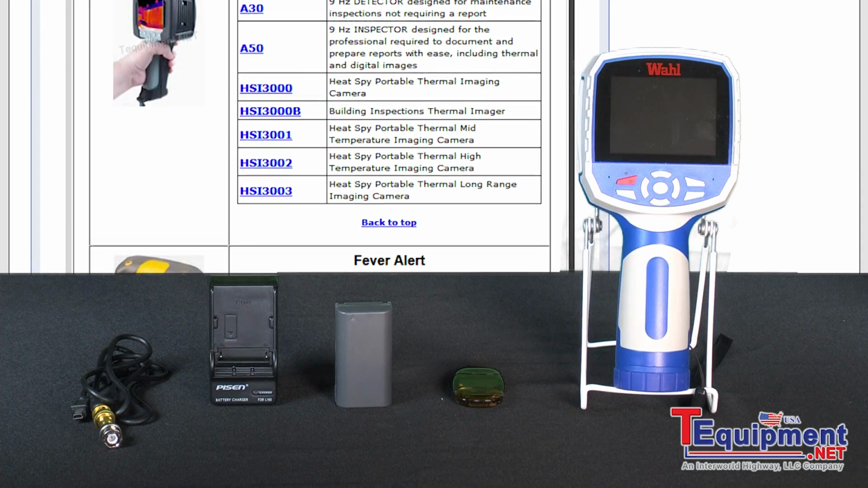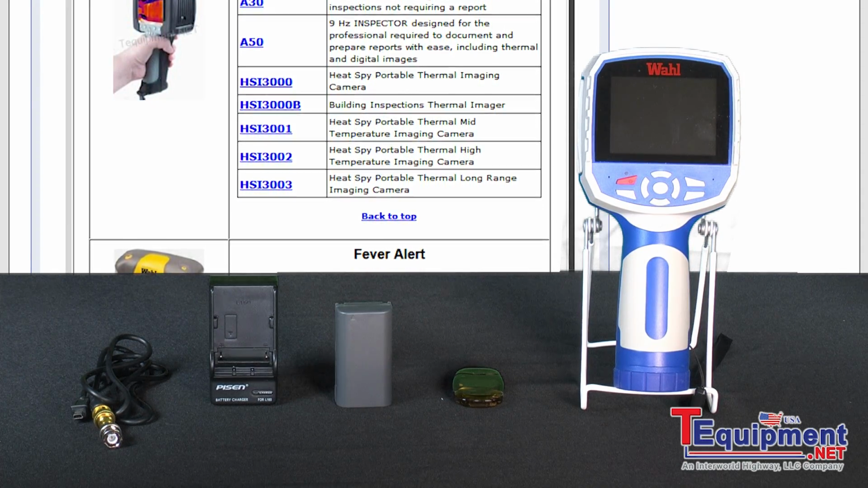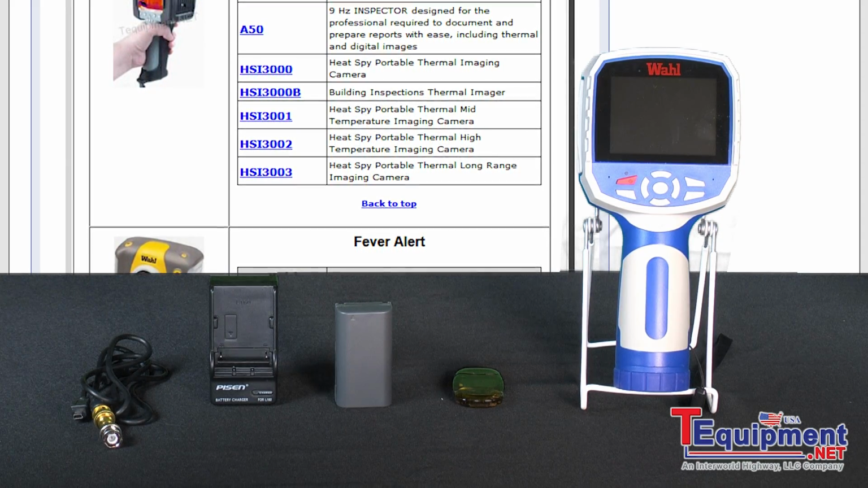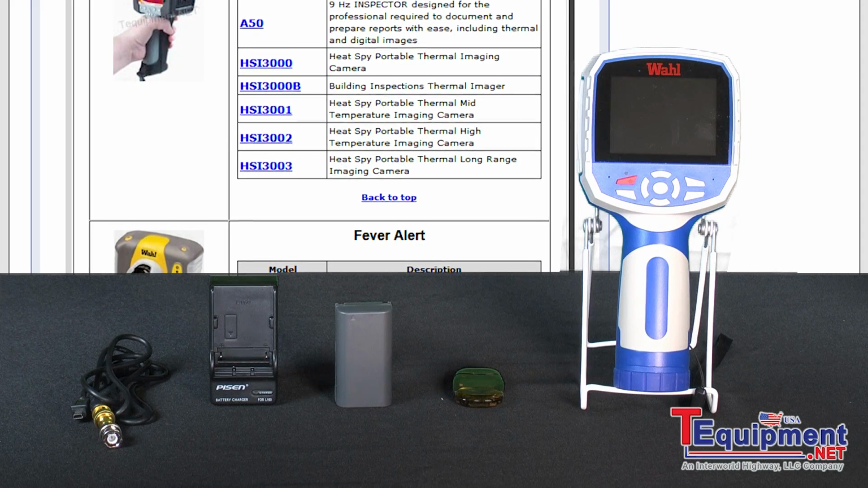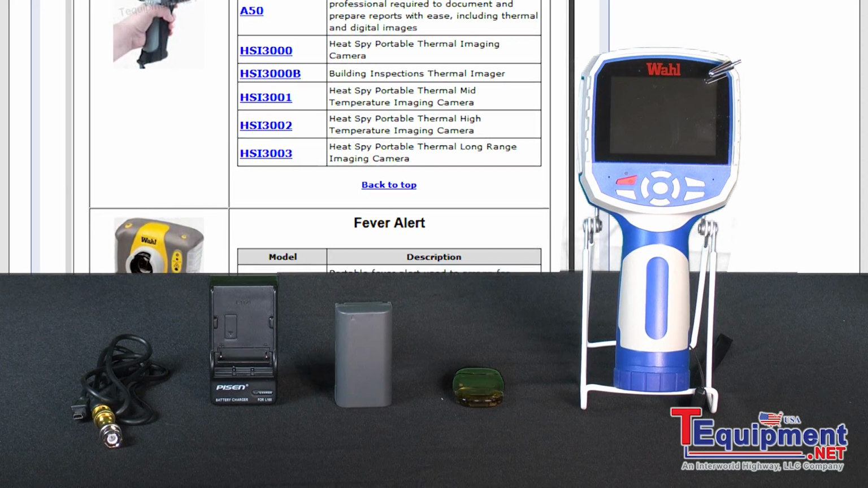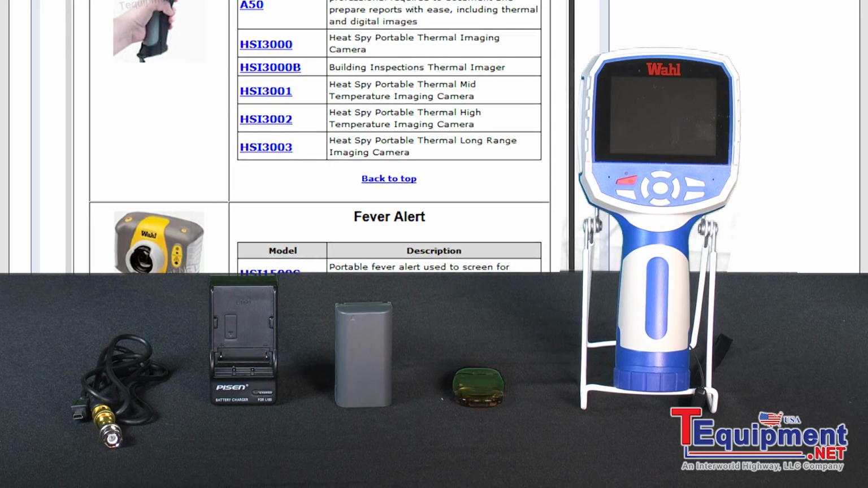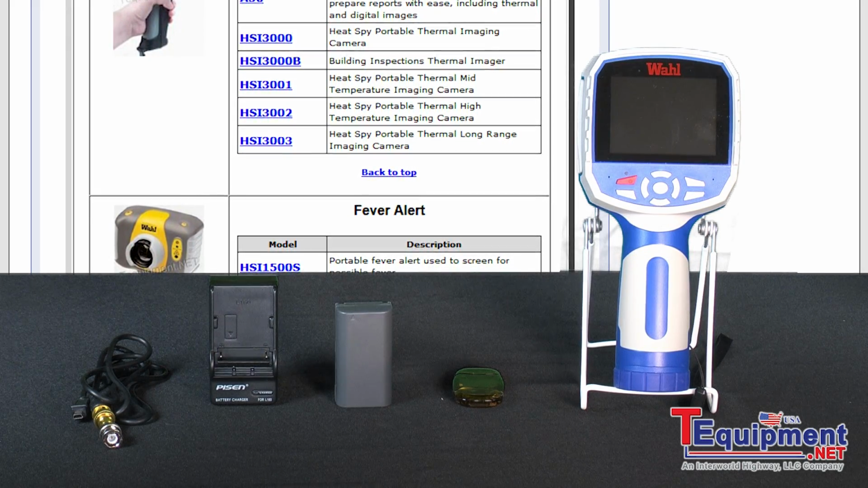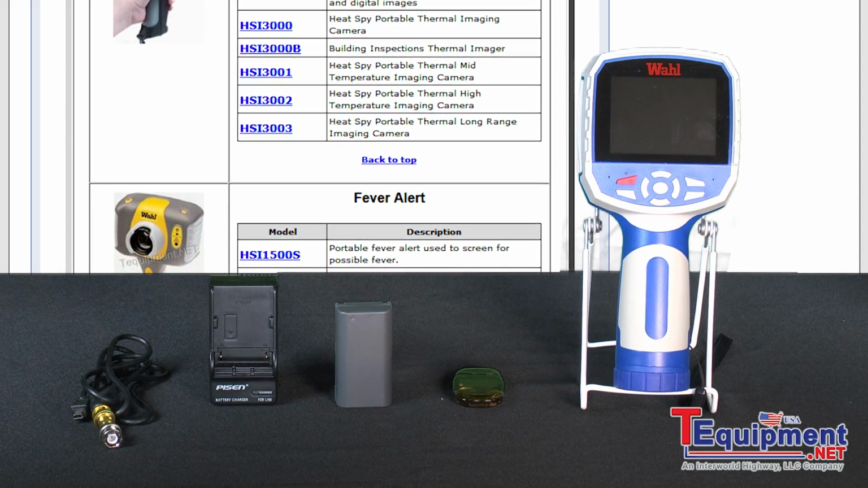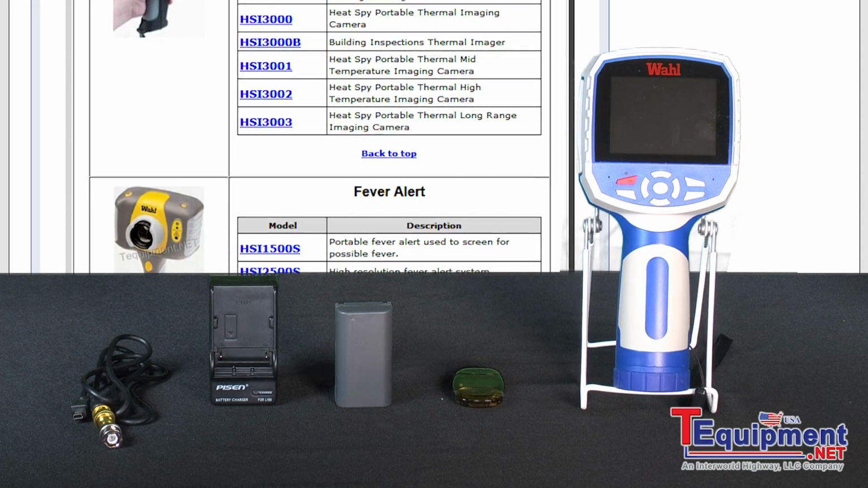Again, you have 3 area measurements, 2 line measurements, and image storage via an SD card. The audio recording, your isothermal alarm, and you have a built-in emissivity table in your inspector. Of course, in both models, you can adjust your emissivity on individual spots and cursors. So it's got a lot of functionality.